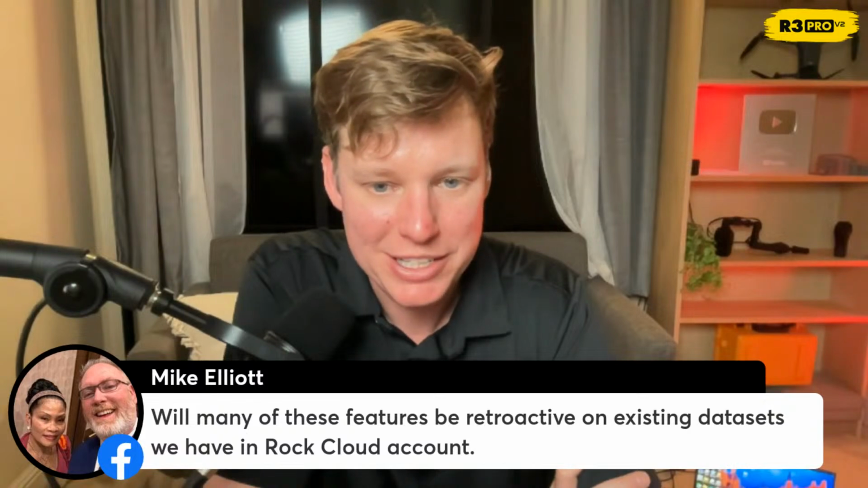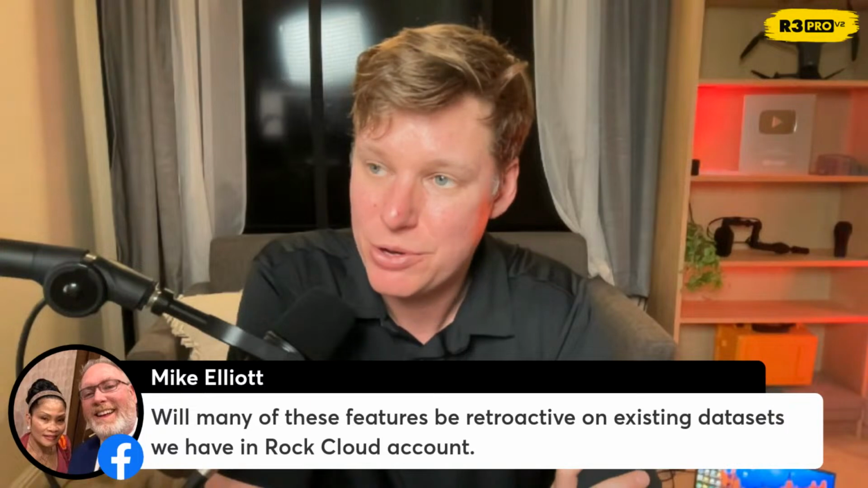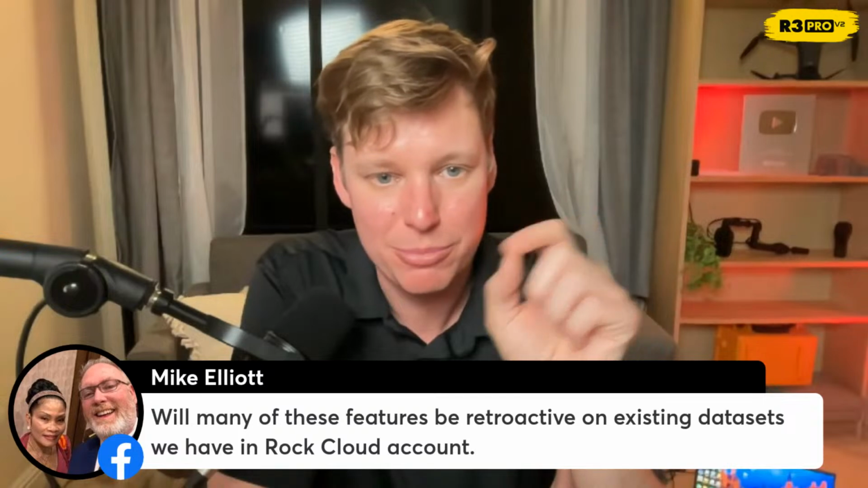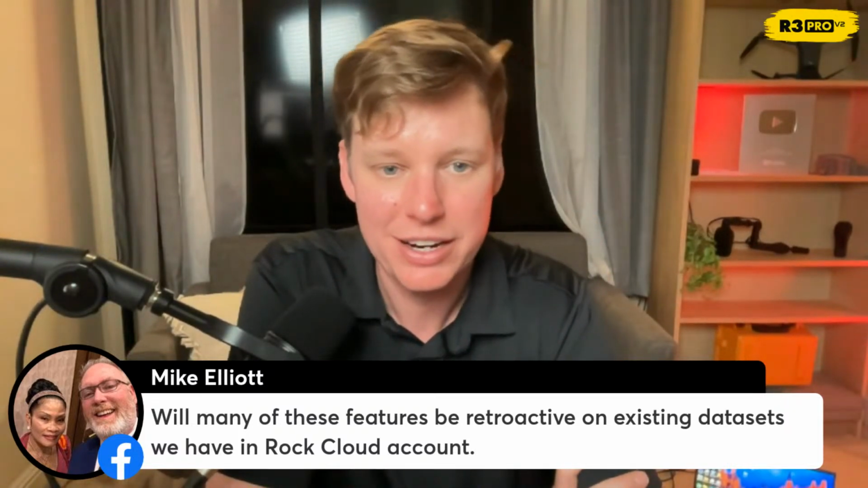Will many of these features be retroactive on existing data sets we have in the ROCK Cloud account? Actually, I think if you uploaded photos previously, you should start seeing all those photospheres, all the little blue circles. I believe all that should show up. And if you have an orthomosaic and a LiDAR data set, all the measurements are retroactive. If you did have measurements, I think you might have to resave the project, or just make a small edit to one and then resave. I believe planometrics already shows up. So whenever we do planometrics with ROCK, CAD files show up on orthos and the point cloud.